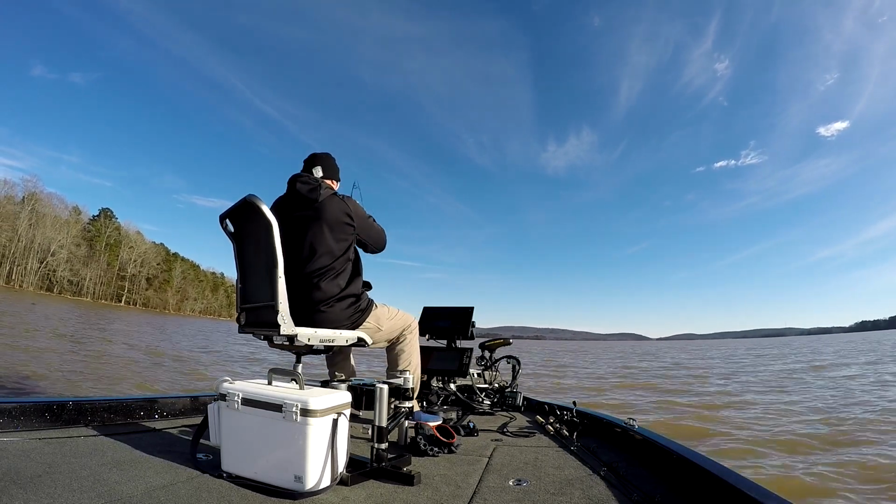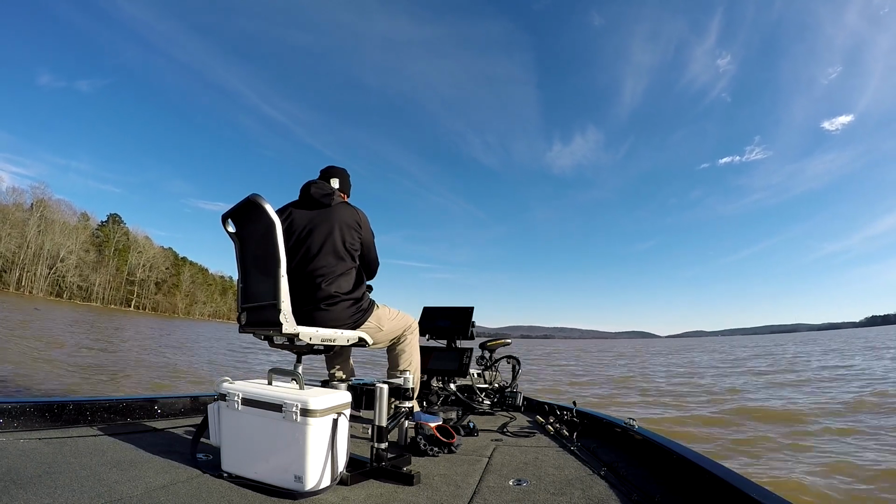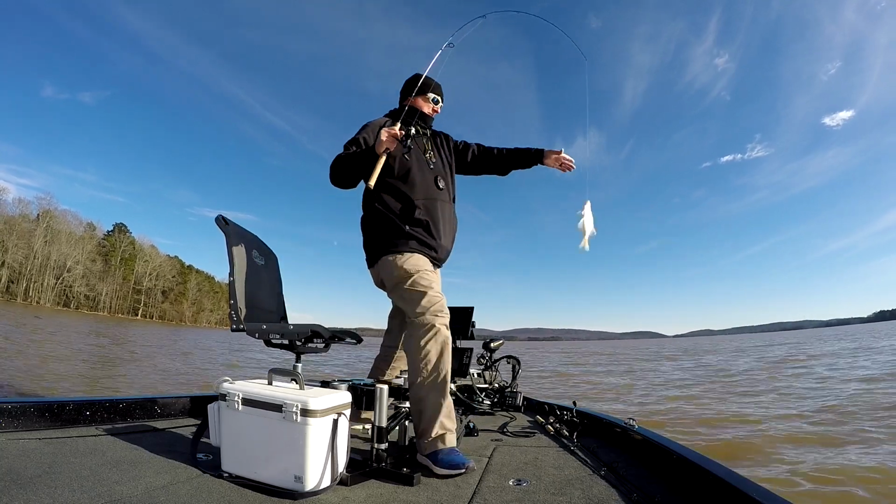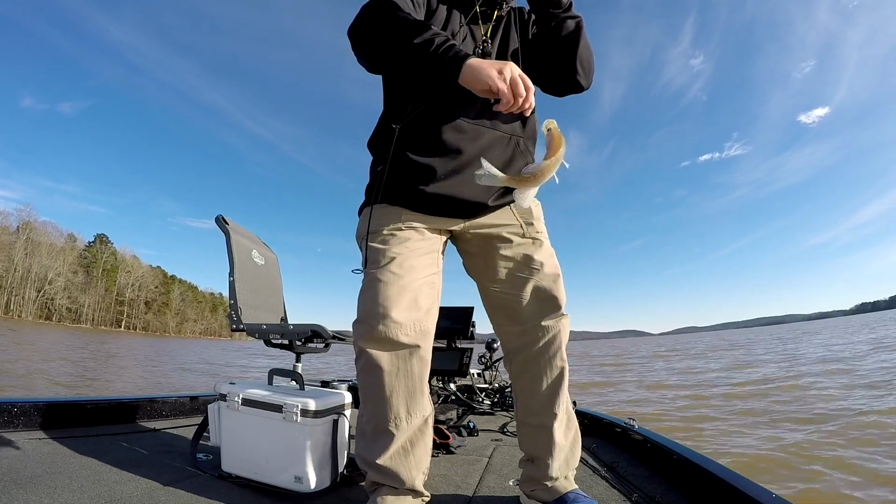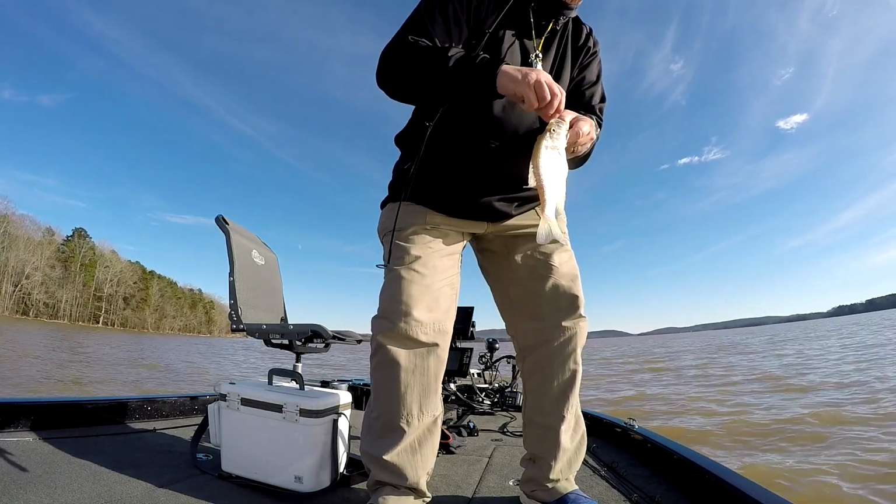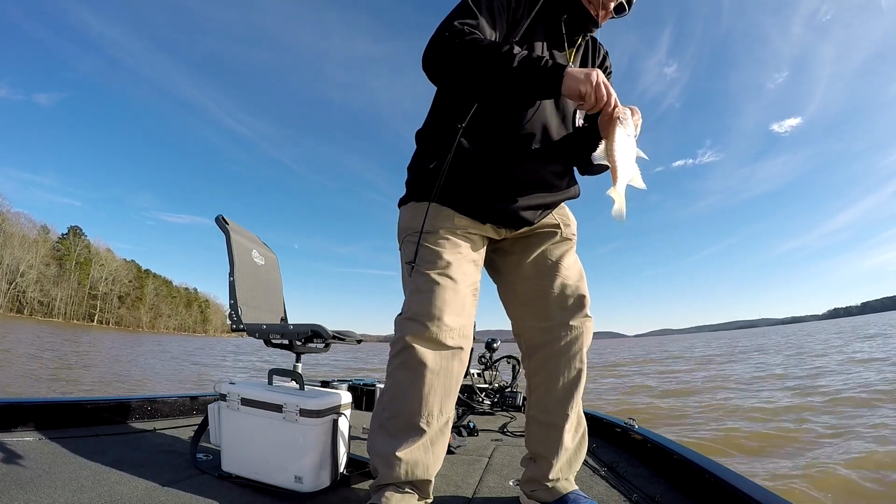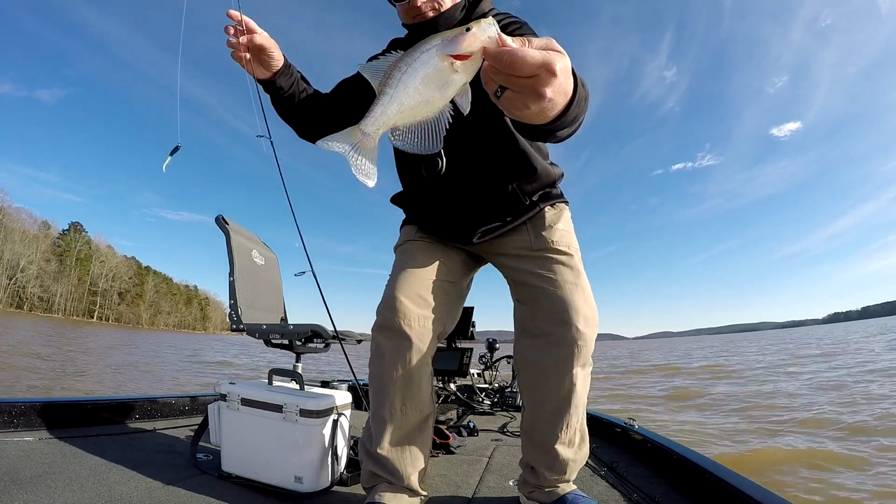Got it. Little one. Another little one. Saw it on the Livescope. Saw him come out of that brush pile and hit it. He ate it up.